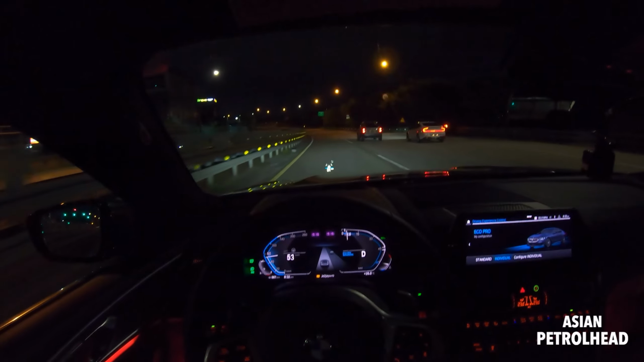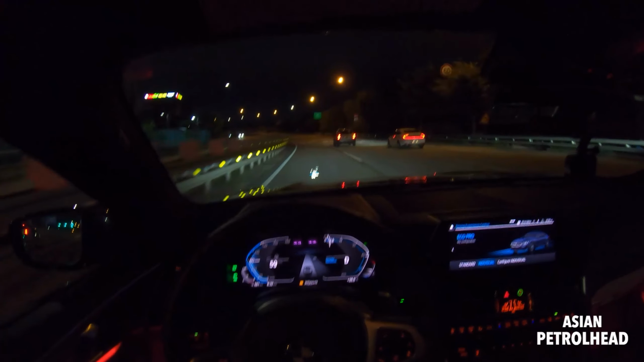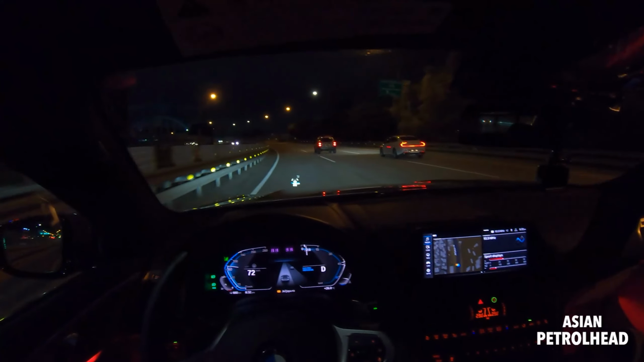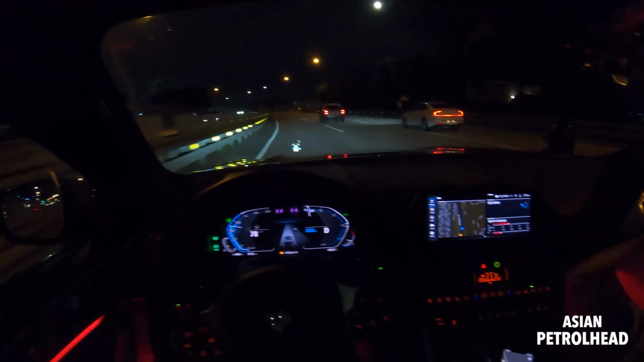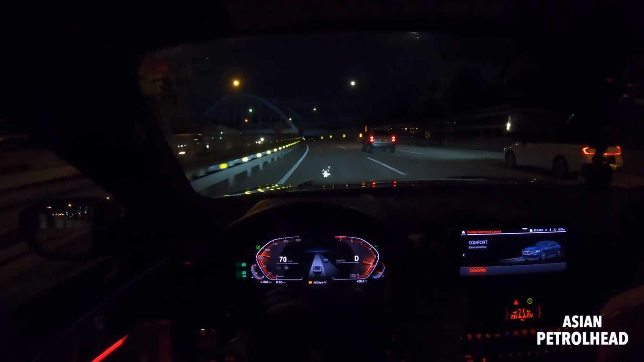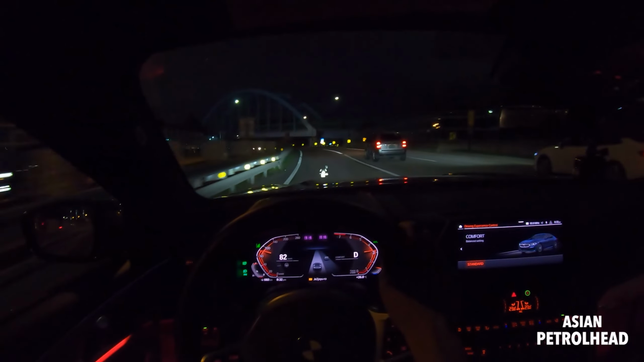In Eco mode, it actually isn't so responsive. See right now. It's also quiet, but let's put it on to, this is in comfort mode. Ooh!